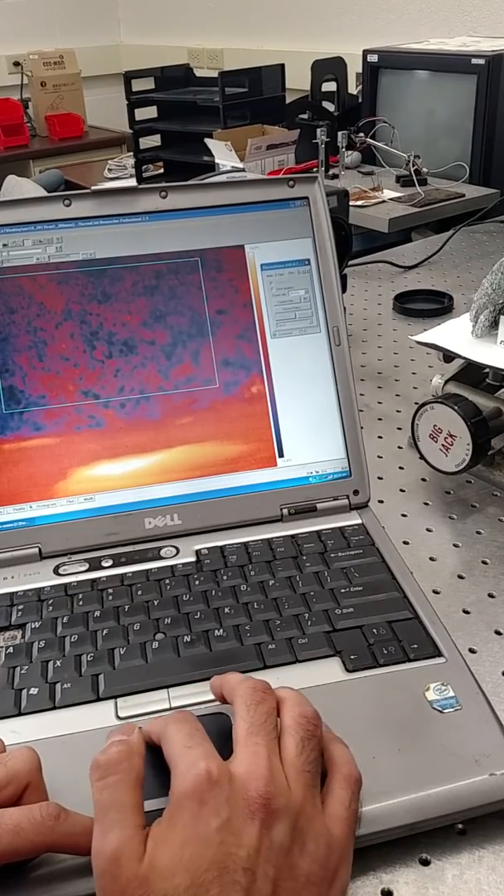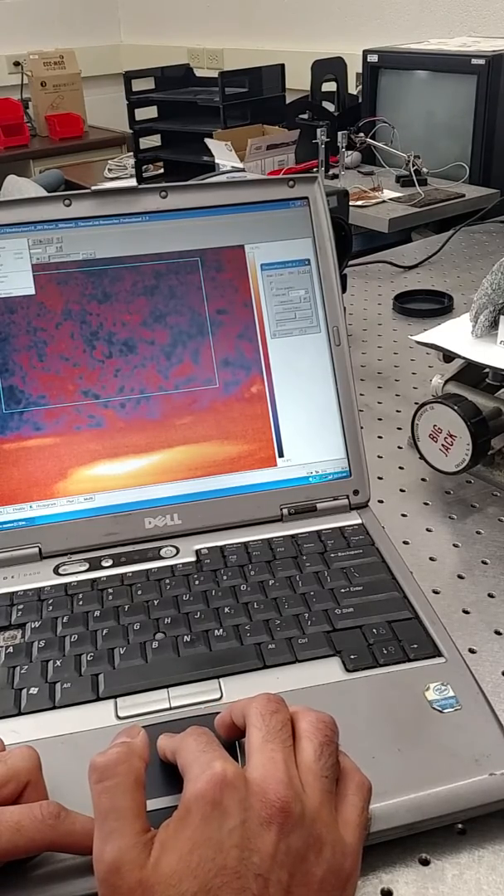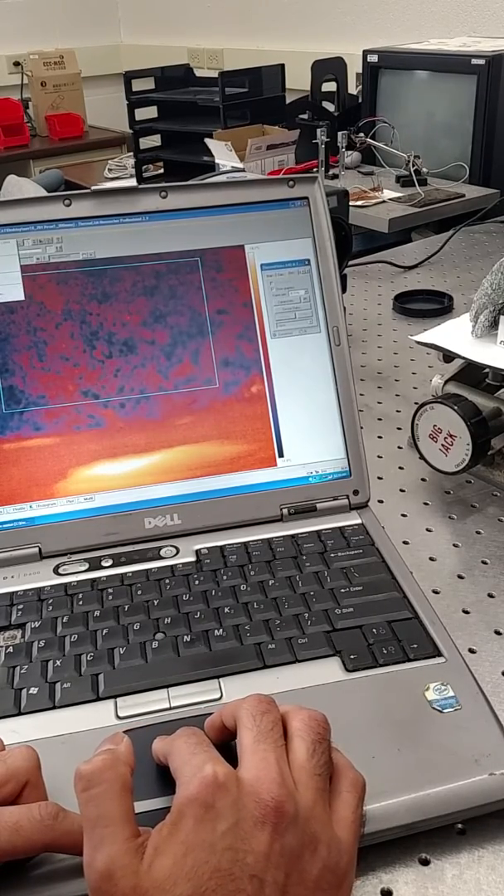So this should not show negative 43. Maybe I'll stop it and go online to see what I should actually be setting, because that can't be right.